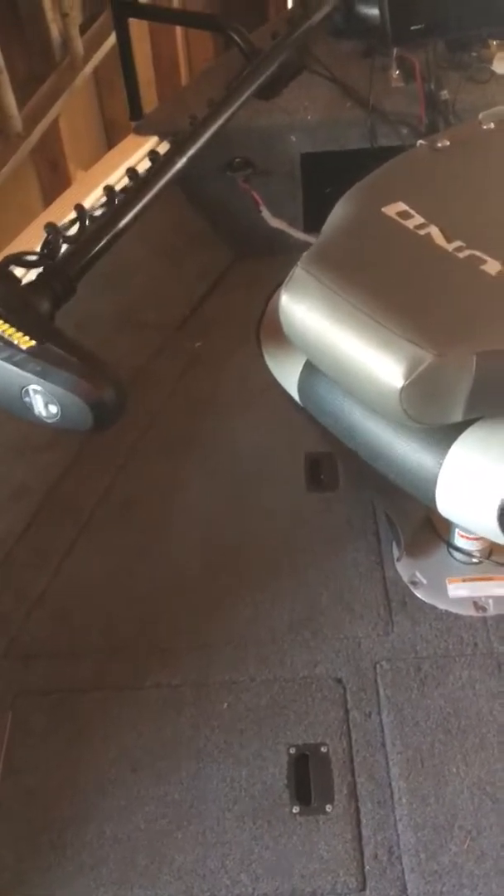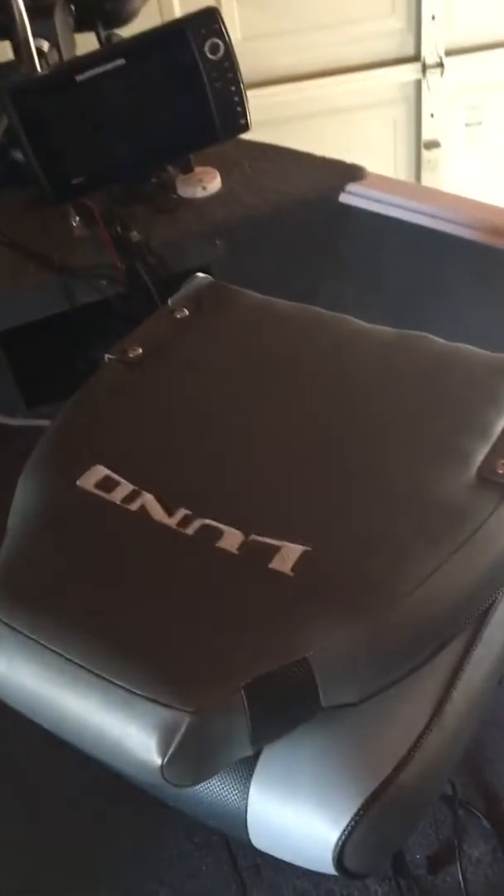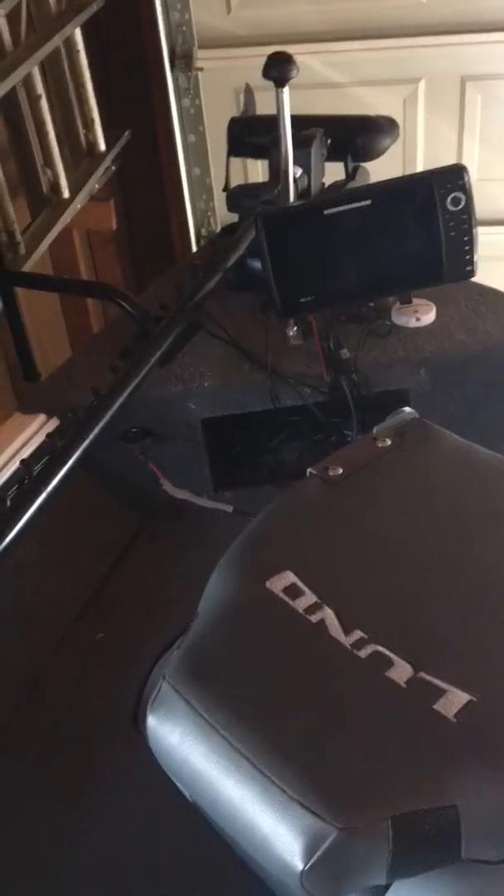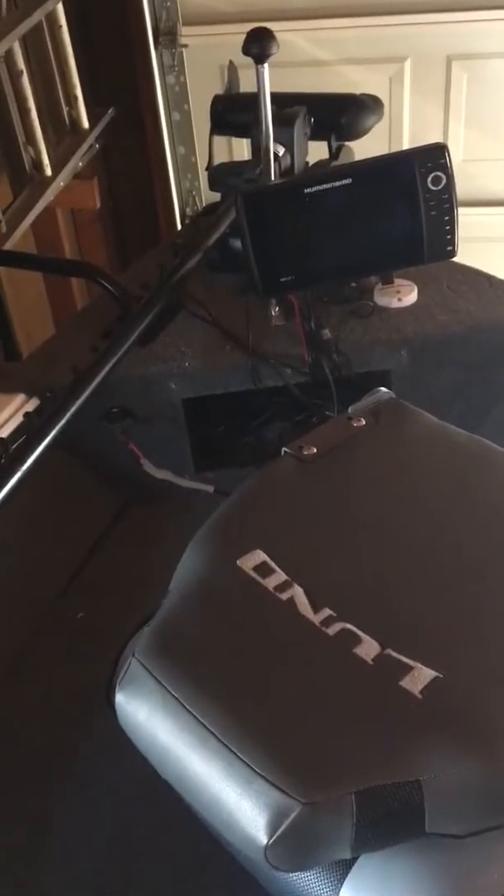All right, it's April 21st, 2018. Just going to do a little project on the boat this weekend, and just thought before I start, I'll talk about how Humminbird Ethernet works and the types of cable scenarios.